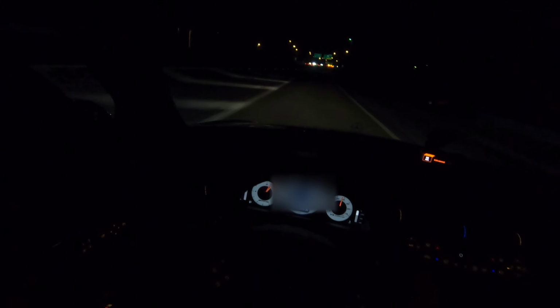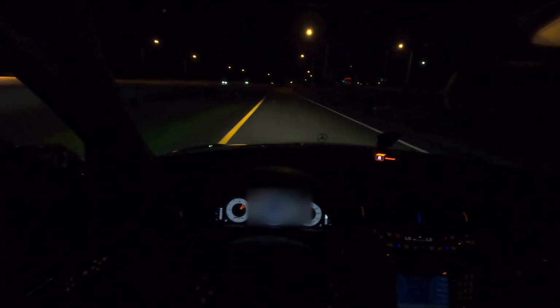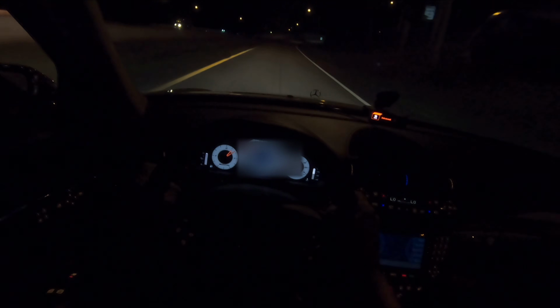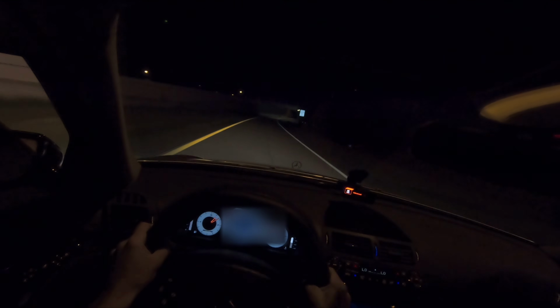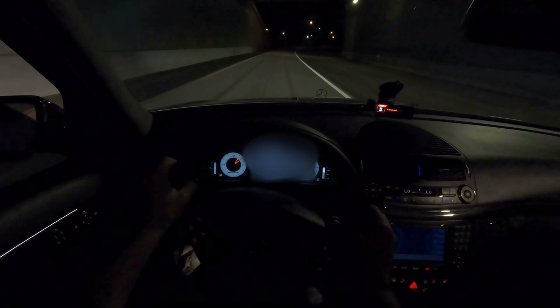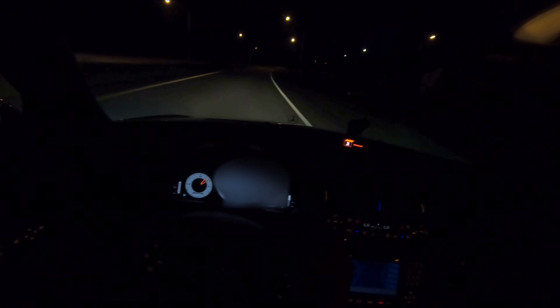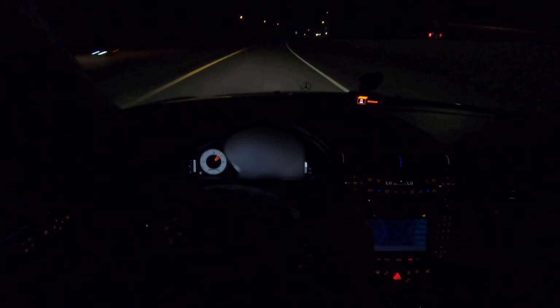Looks like they got some road work going on. I'm gonna drop it down a second. Oh my God. I love this thing.